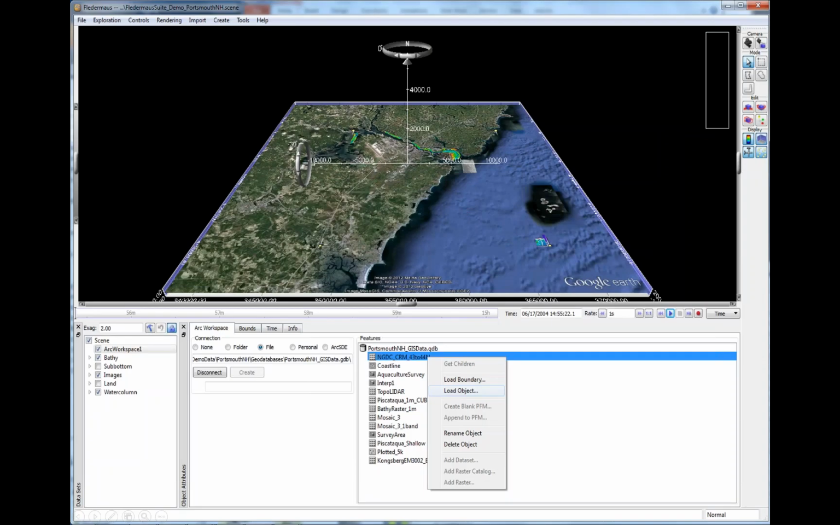This is another example of a Fledermaus scene. It's actually just off of Portsmouth, New Hampshire, where our U.S. office is located. We have a couple of large multi-beam bathymetry data sets. There's backscatter and there's imagery. And then to put all of that in context, there is large-scale satellite imagery.